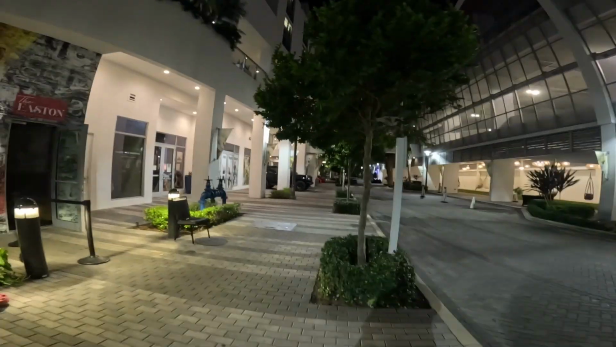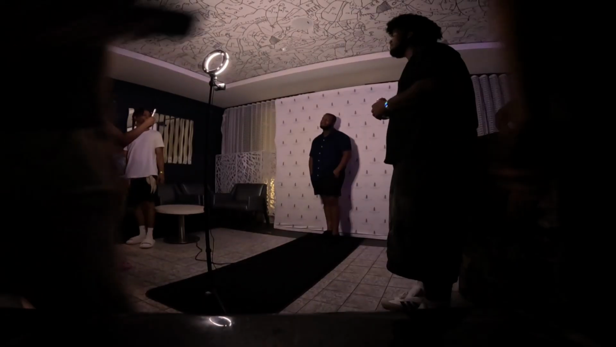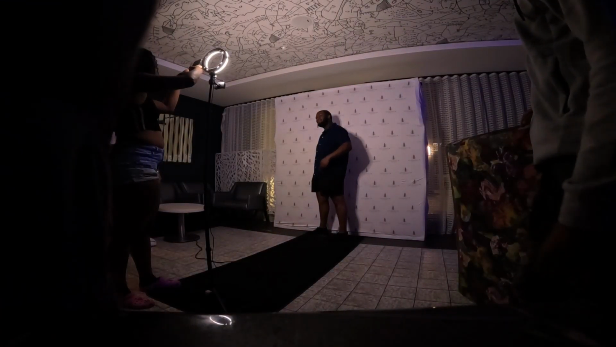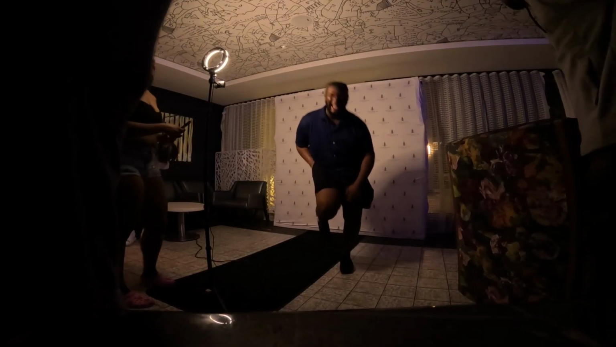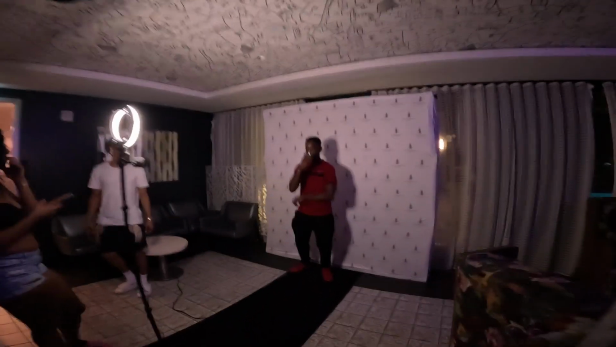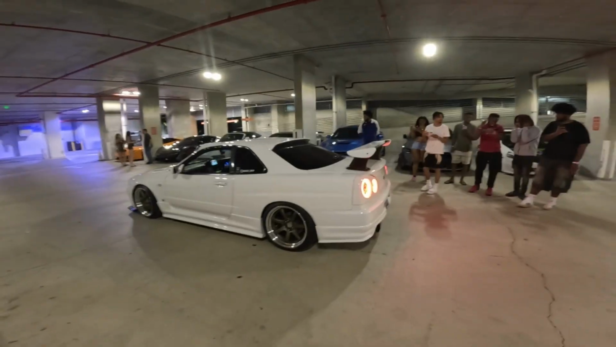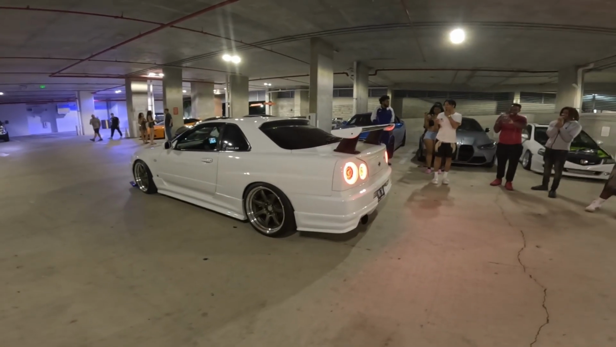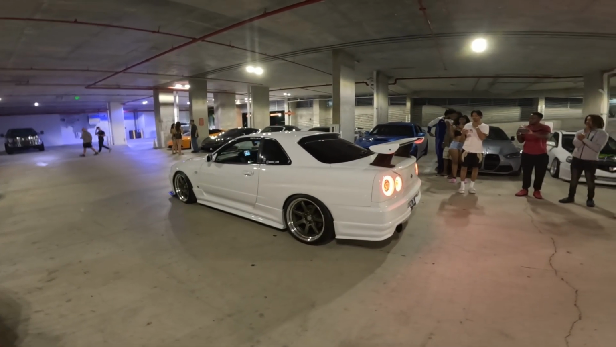It's 13. So Mr. Lamborghini himself gave us some VIP bracelets. So we're about to go upstairs and see what's happening. Red carpet. Yeah, watch it. Alarm go off and him not start yet, eh?